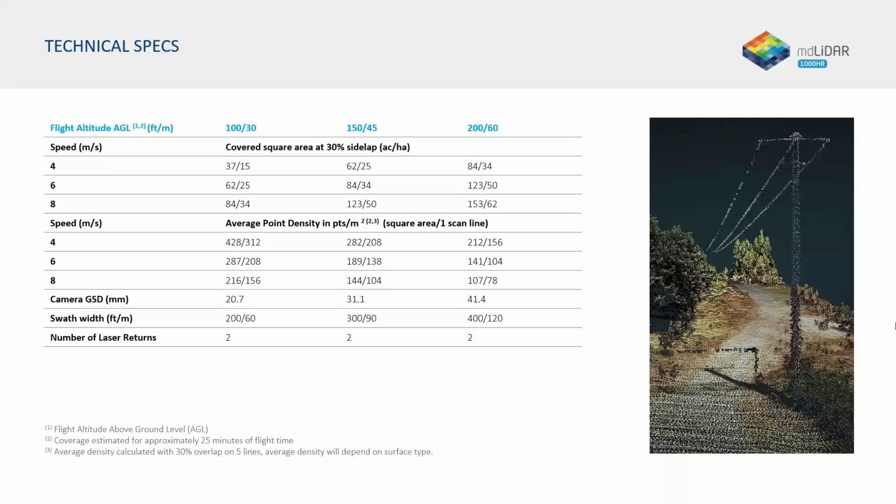coverage and point density all depends on how high and fast you fly. The higher and faster you fly, the more coverage you're going to get out of that particular system. The lower and slower you fly, the more point density or more detail you're going to get on that particular flight as well. So finding that happy medium of what you're looking to fly and map really helps increase your efficiency in the field and getting the data you want the first time.